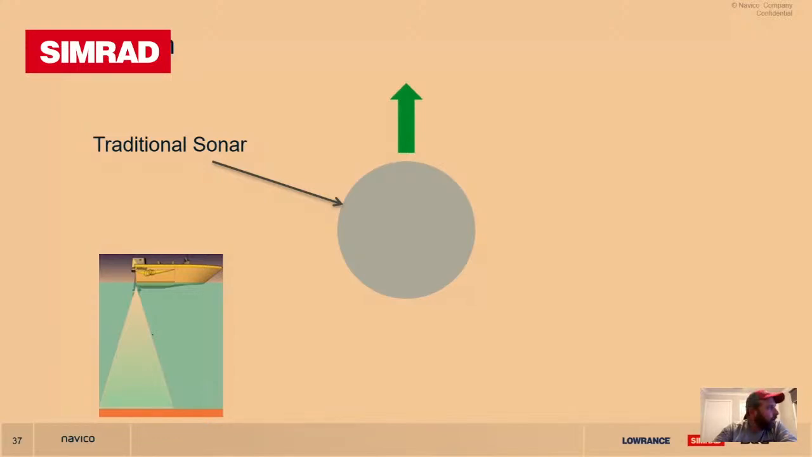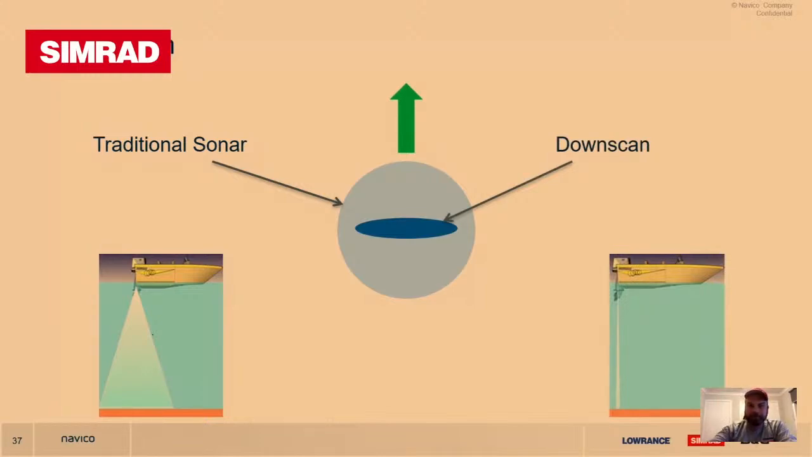And then downscan is a very precise instrument, gives you a lot of detail, very fine beam, but it goes out a lot wider and can paint a lot more higher detail. You see with the return. If you go on to the next slide.